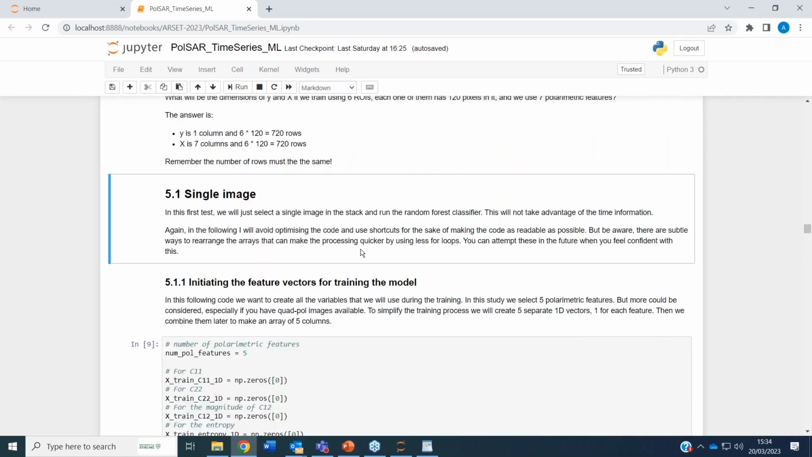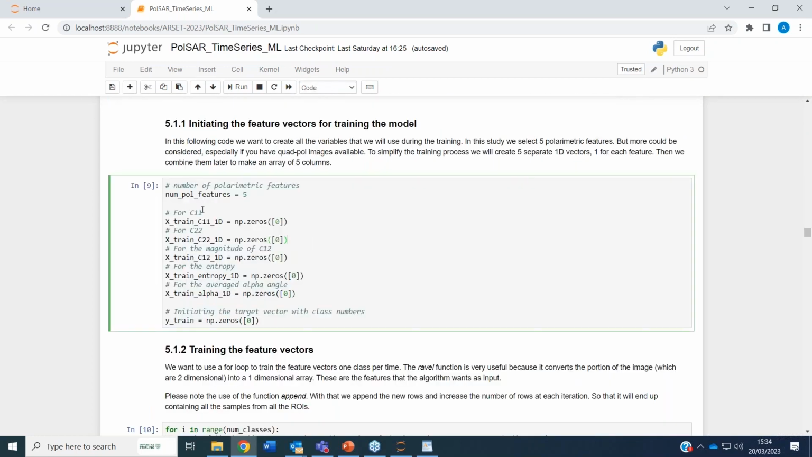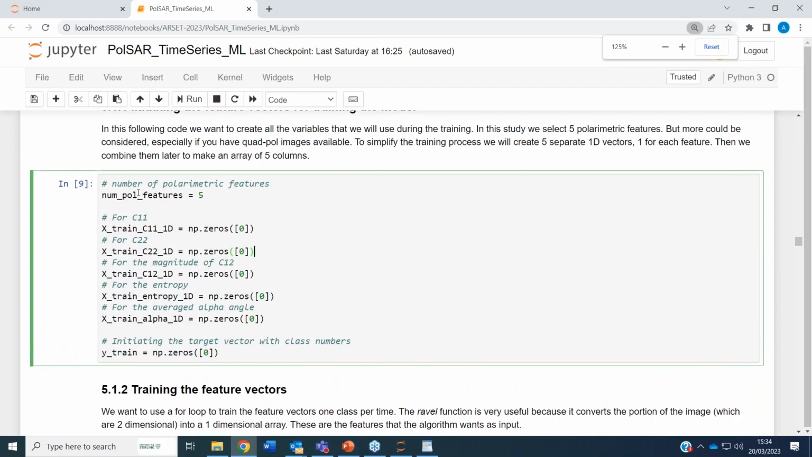Okay, let's start with the first example using a single image from the stack. The first bit, in this cell here, we want to initialize the different parts that we'll be using later. We want to say the number of polarization features is 5, and we want to initialize these one-dimensional vectors here.